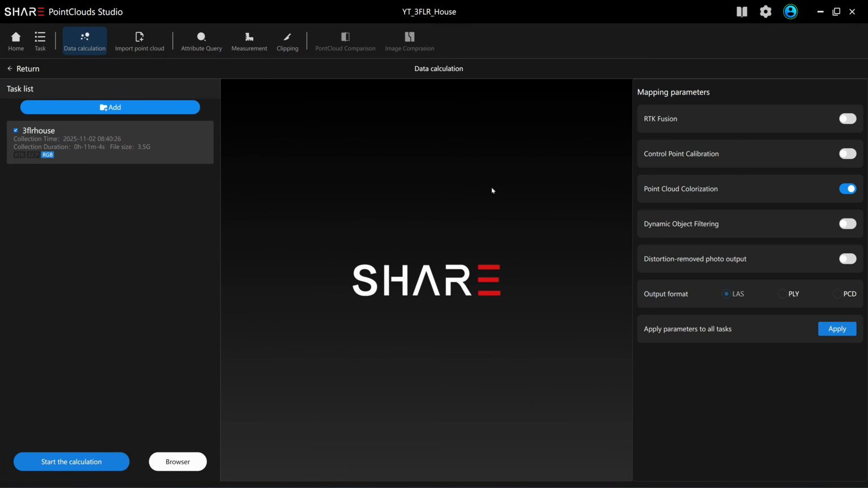Okay, this is the interface of the Chat Studio. You have here RTK Fusion. This is not compatible with the C1. The C1 does not include the RTK unit, so you cannot turn this on. Control point also, the C1 does not support control point collection, so you cannot calibrate.